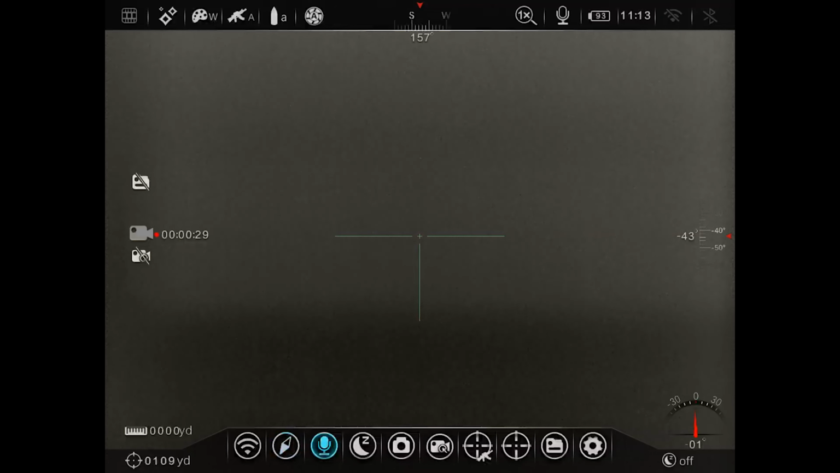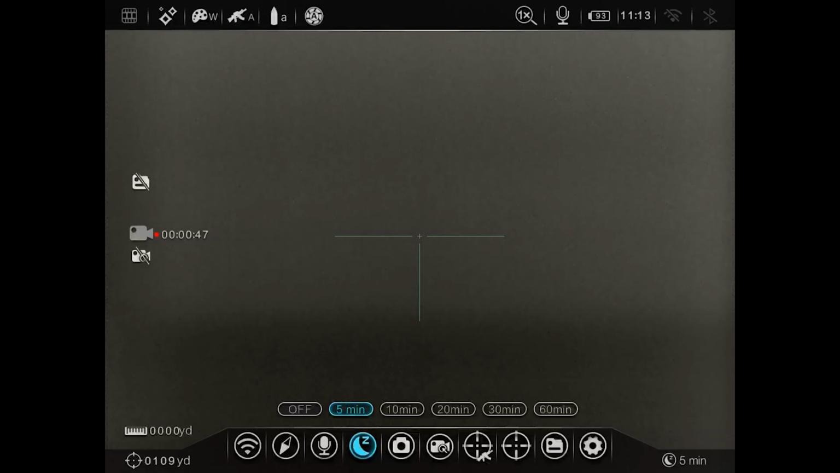Next is your compass. You can enable, disable. You see it pop up on the right side of the screen, that is your compass. Next is your microphone. Obviously turn the microphone off or on. Next is your automatic dormancy. Guys, you can set this if you want to go into auto standby. If you set it at 60 minutes, after 60 minutes, if nothing happens, then the scope will automatically power off. So that is your automatic, sleep mode is what we like to call it.